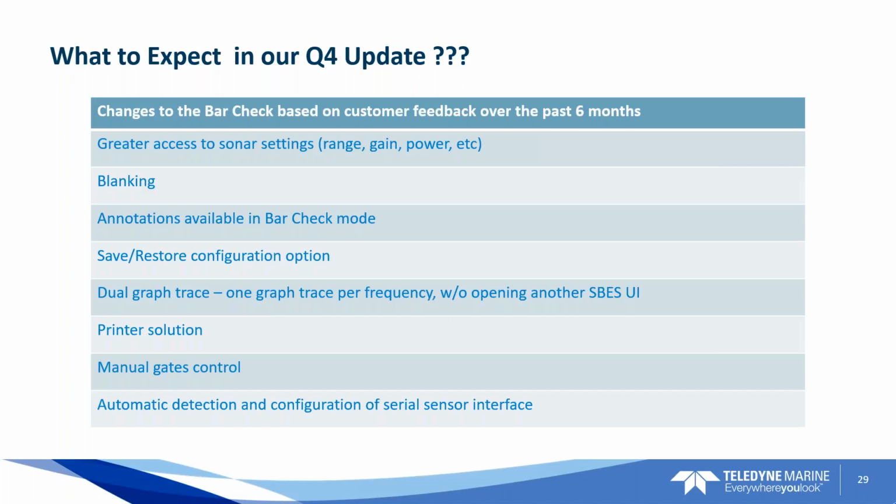A lot of people over in APAC and Latin America still use the printer, and that's why the Echotrac 2 was so popular. So we've come up with a printer solution. It's going to use a commercial off-the-shelf printer, but there'll be an interface, so that'll be easily used now and solve that problem. Also manual gates and automatic detection and configuration of serial sensor interface. All of those will be included in this Q4 update.